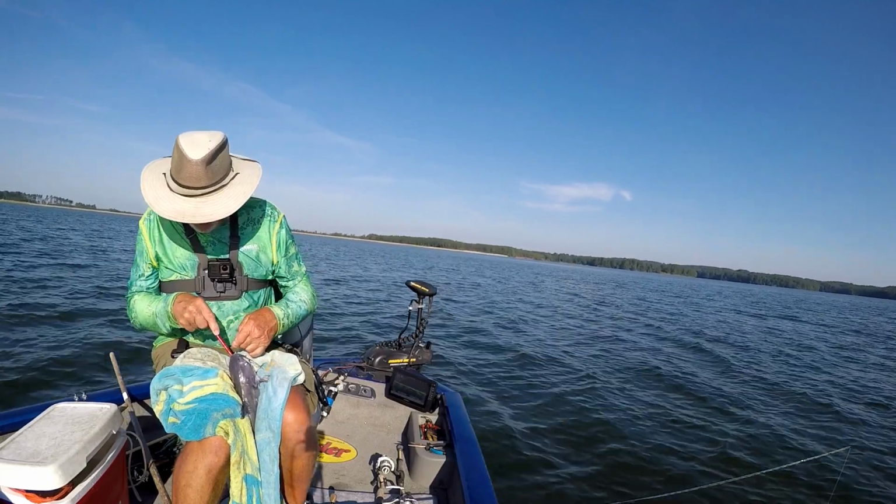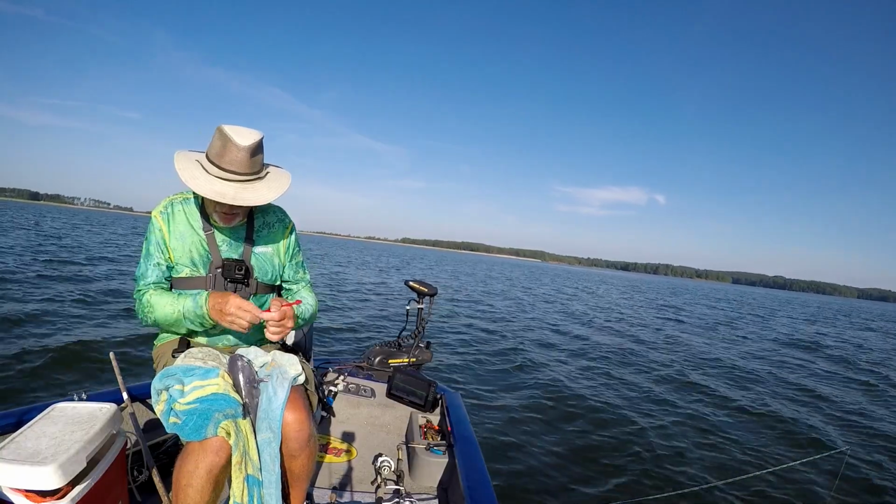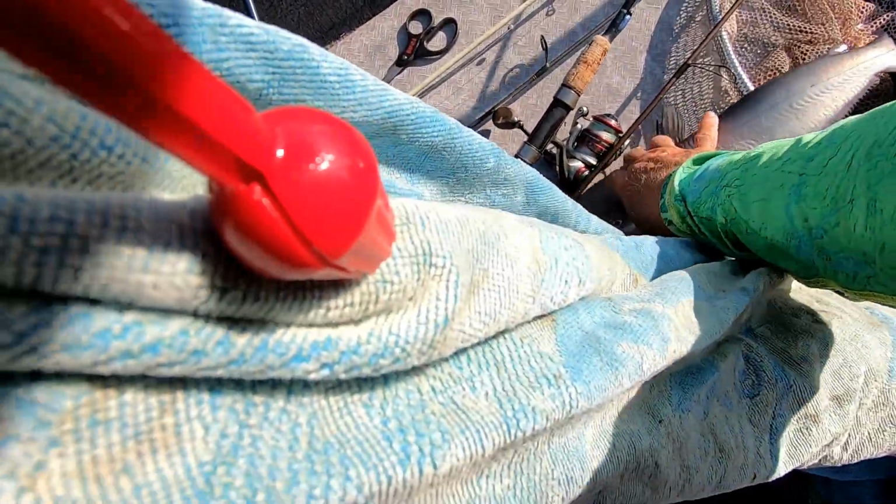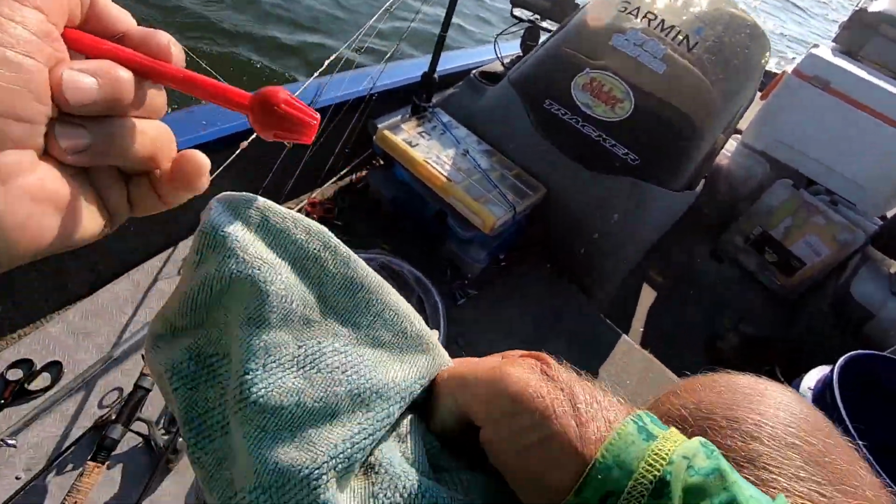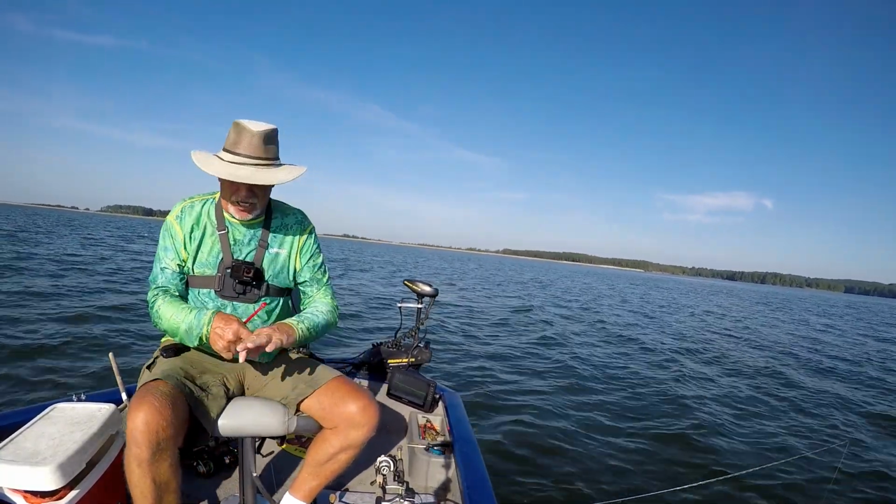I thought I had a 3-pound crappie. All I got is a darn catfish. Y'all see him? Oh, now you're gonna slime up my boat. Get back out of here. You slimy sucker, and he fed me on the way out. You gotta hate a freaking catfish.